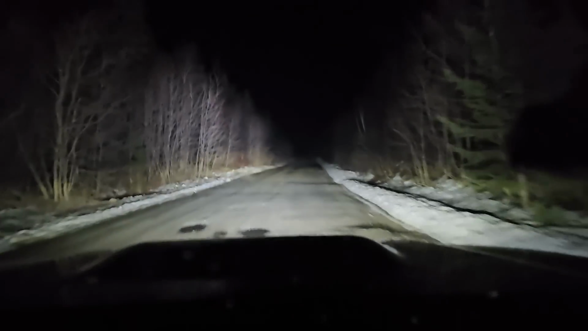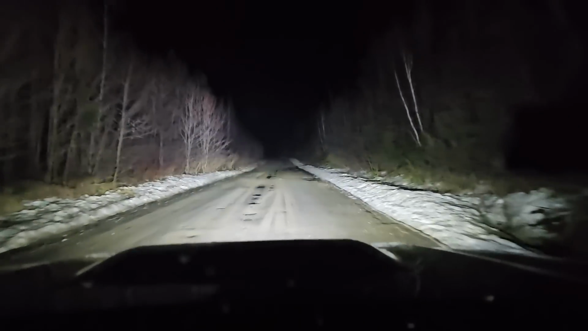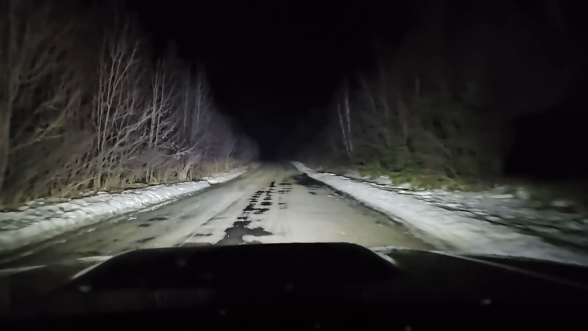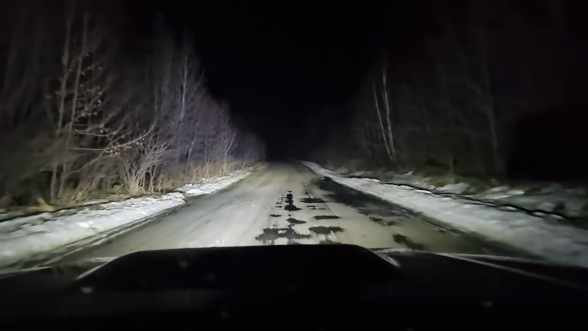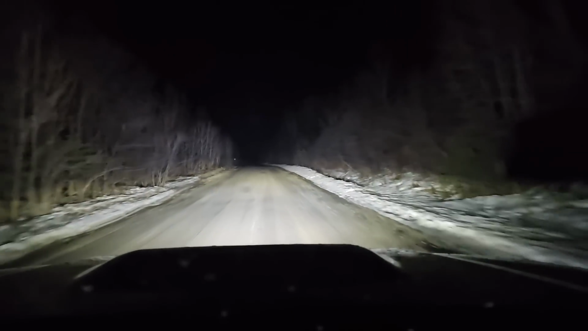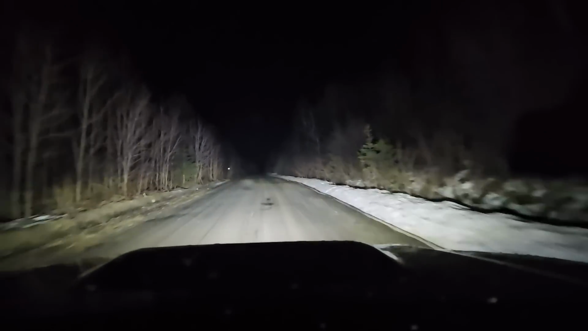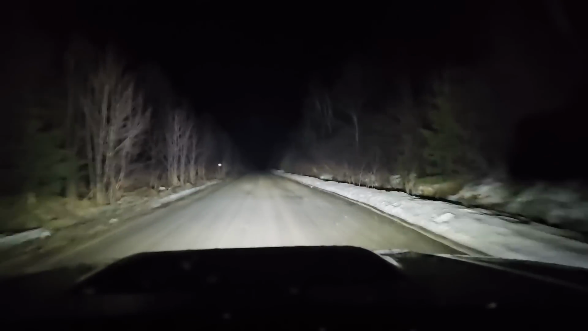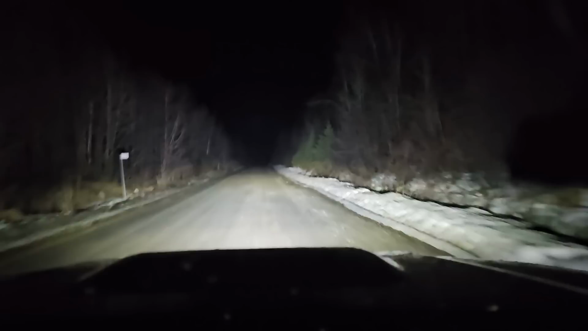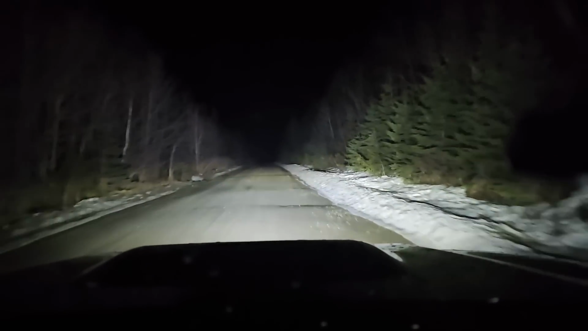Another one. Sometimes it's hard to depict. Is the ground just wet or is it a hole? Doing pretty good out here on the logging roads. Averaging over 18 mpg. That's pretty good for these type of roads.